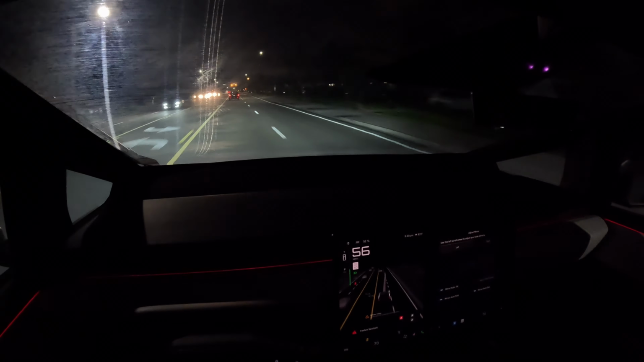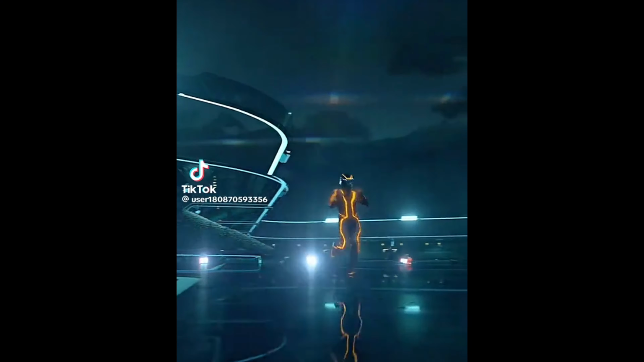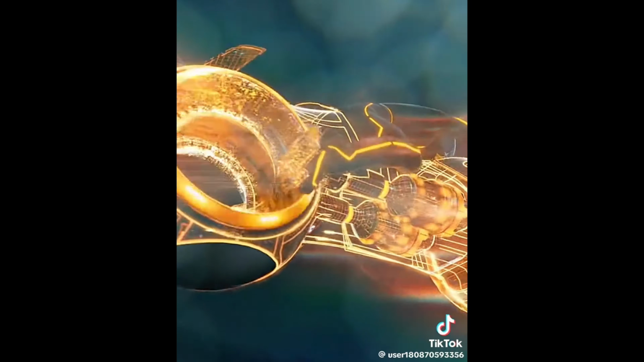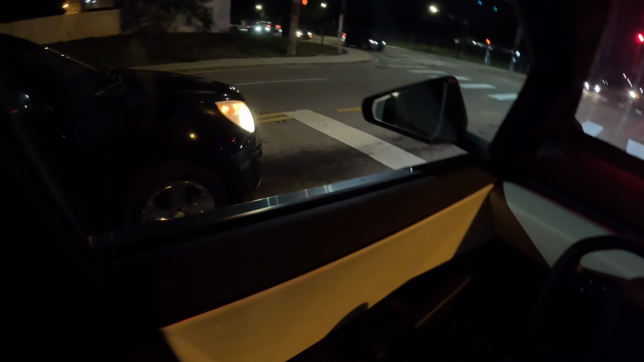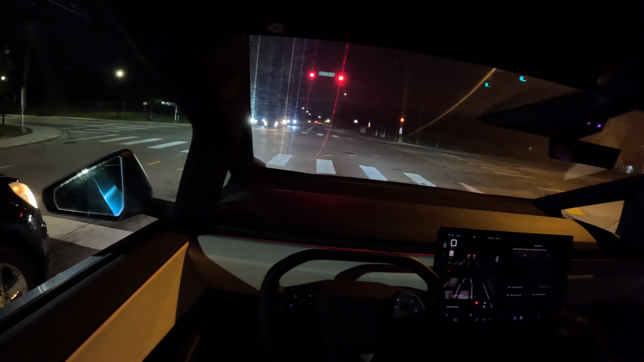Like an airplane. What's up? Nah, that sound like Tron Legacy. What the heck? Hell nah. Them kind of vehicles too. That's crazy. Oh, this shit hard too, bro.